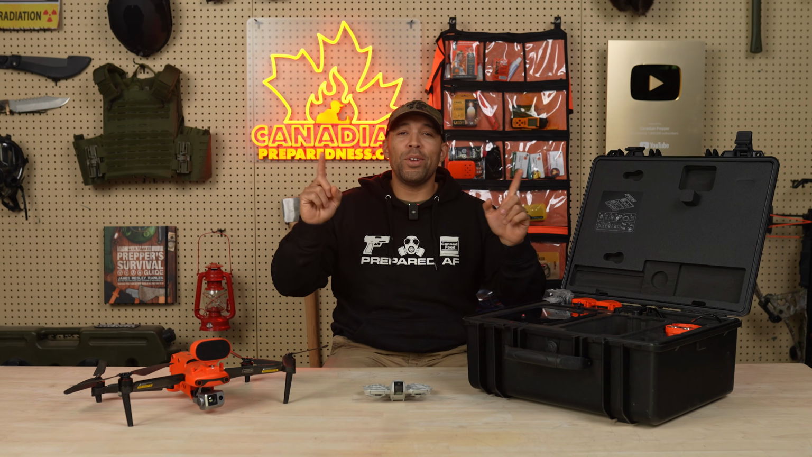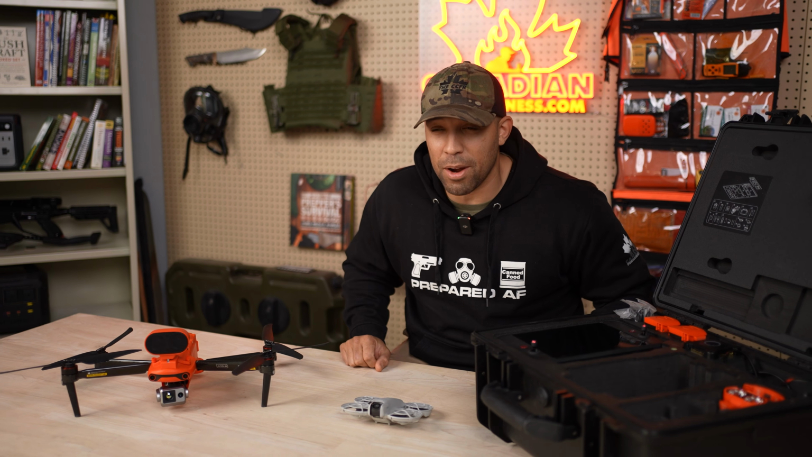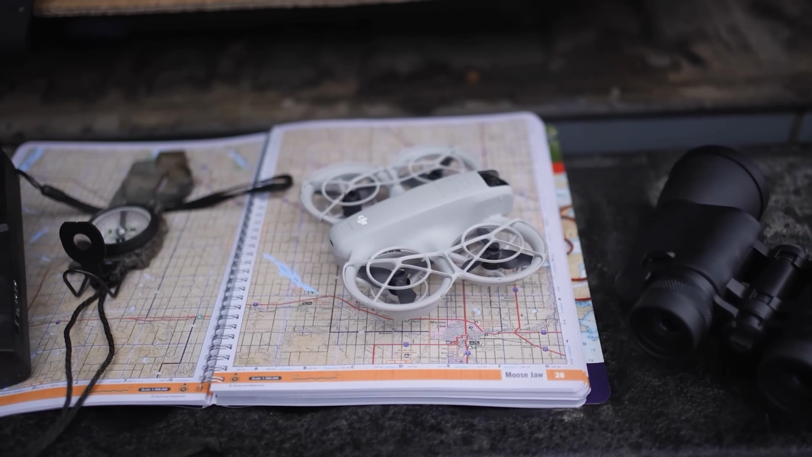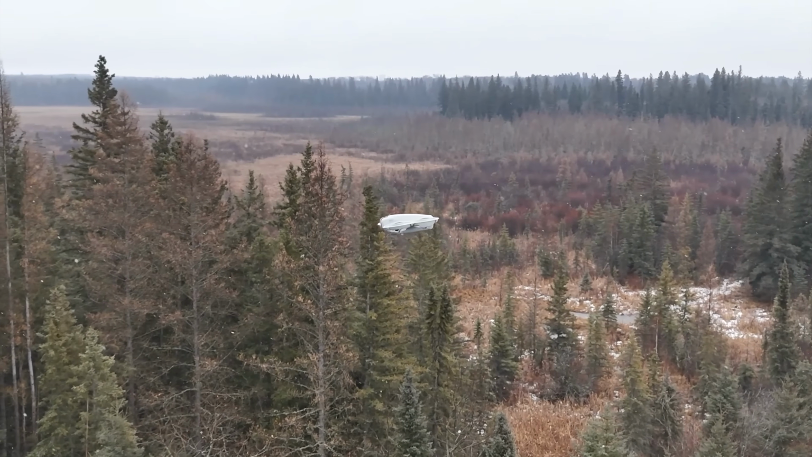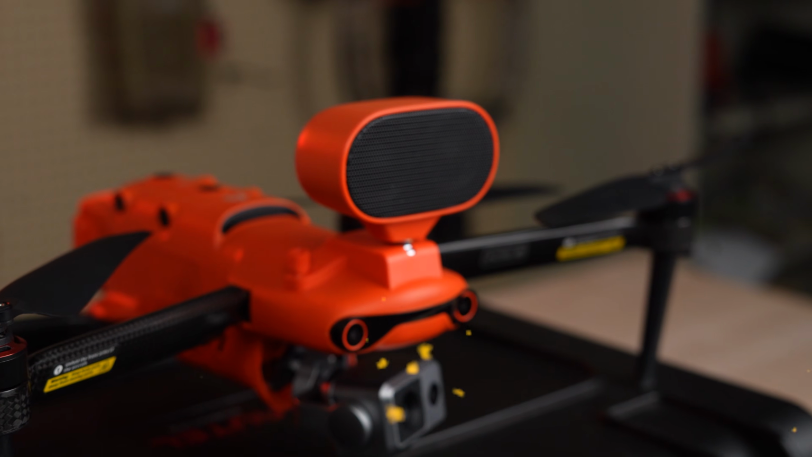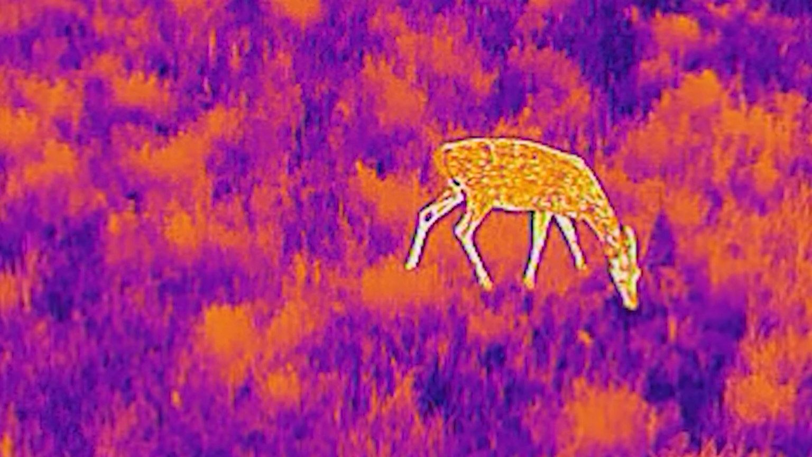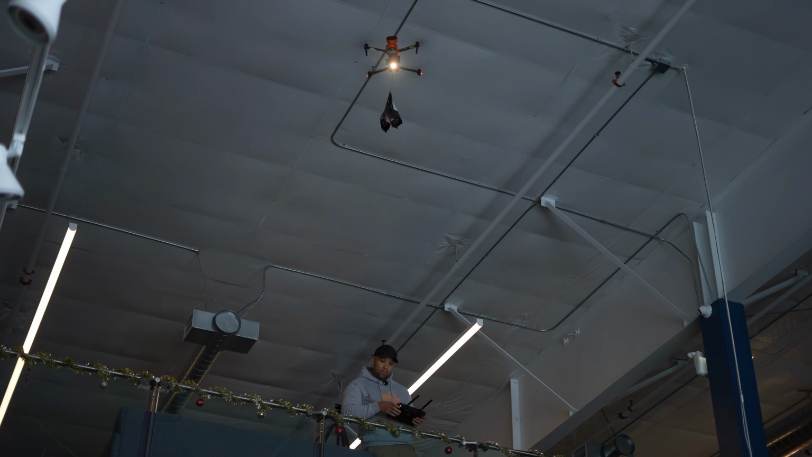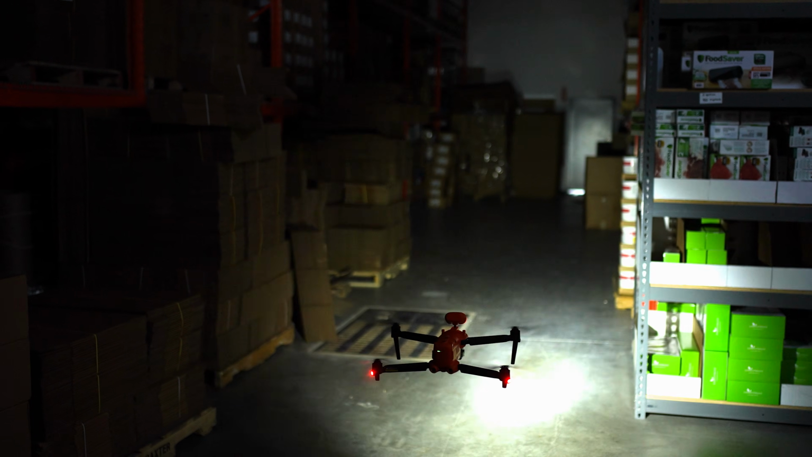Okay, so there's two different types of technology that are incredible force multipliers for preppers, and we've talked about both on this channel before. One of those is thermal imagers. The other one is drones. Now, if you marry these two technologies together, you get a force multiplier. We're talking about exponentially expanding your range of capabilities. We're going to show you a thermal drone today, and we're going to talk about why this really is the